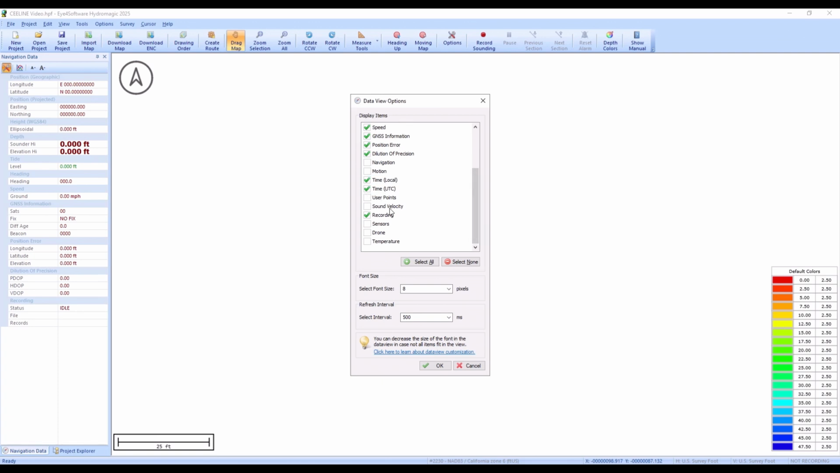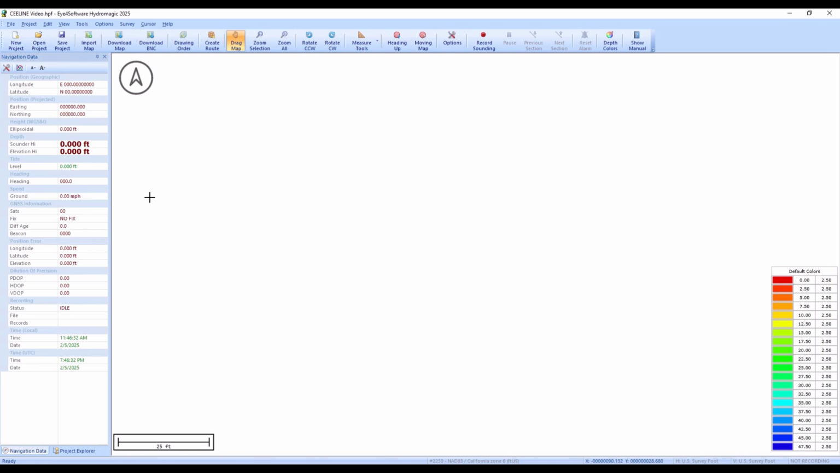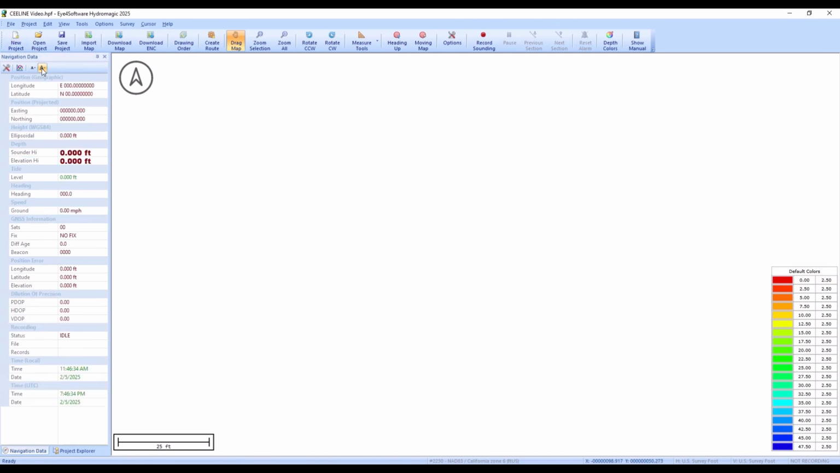So let's just add a couple of things in here. Refresh interval here is the refresh time for the screen display for your boat position. So 500 milliseconds, a couple of updates per second. It really doesn't matter which one you pick here. You definitely don't want to be going up at 2.5 second refresh rate. That'll be pretty difficult for navigation, but any of the lower numbers here, you get a good refresh rate on the screen. And we can increase the font or decrease the font size as well.